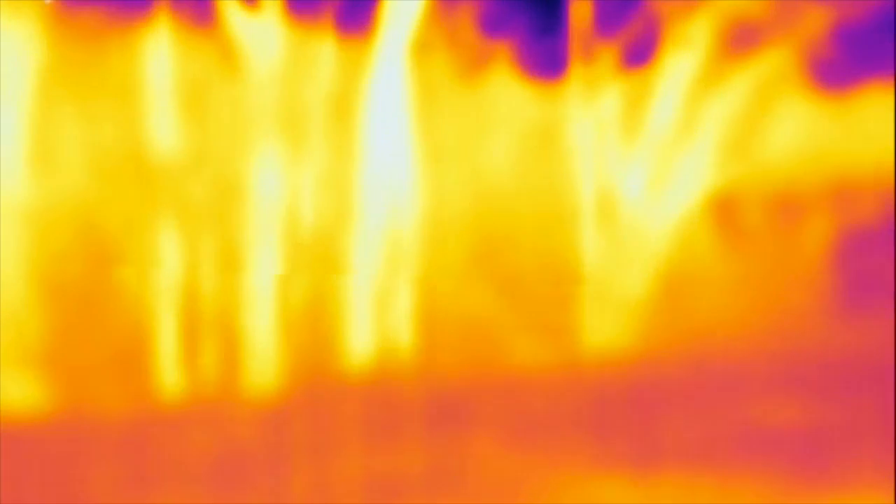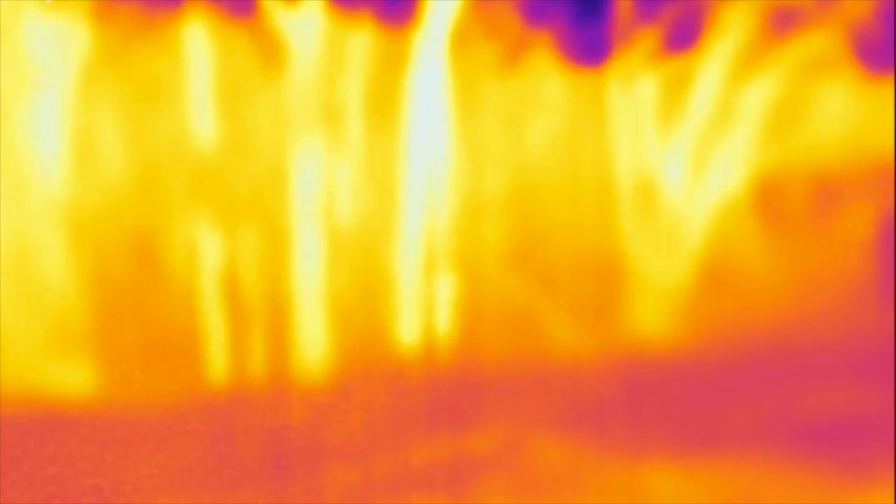Change it to hottest. This is going to show the trees. See, the heat's really leaving the trees, which is good. It allows us a better view into this. But I don't see any. Unless something's hiding behind the tree. I'm just not seeing it.